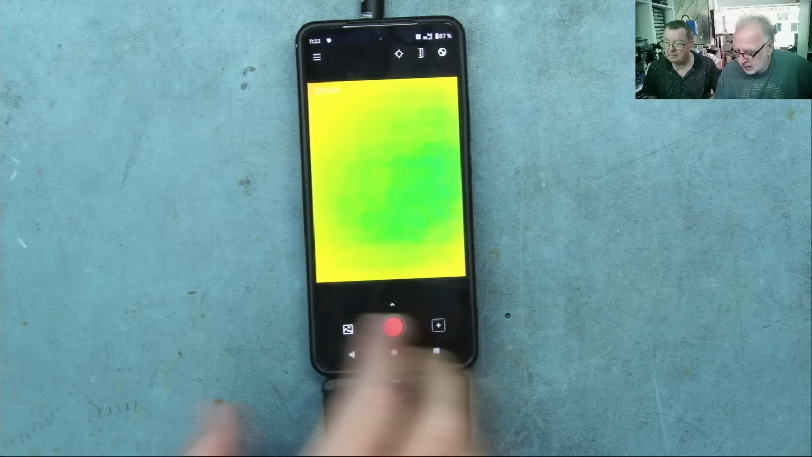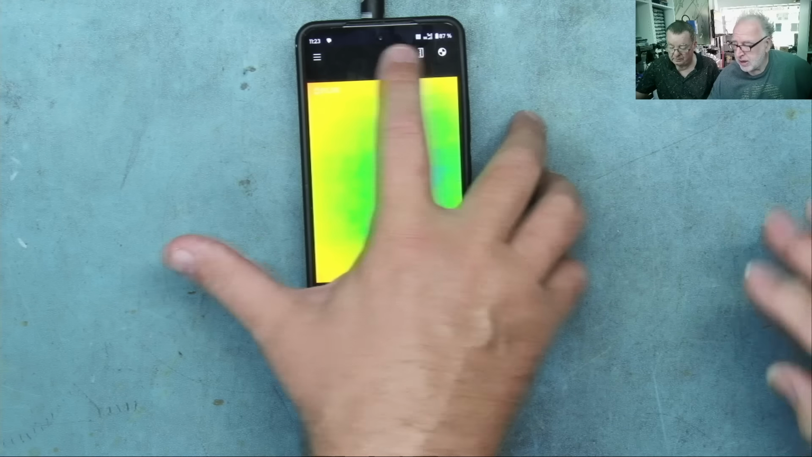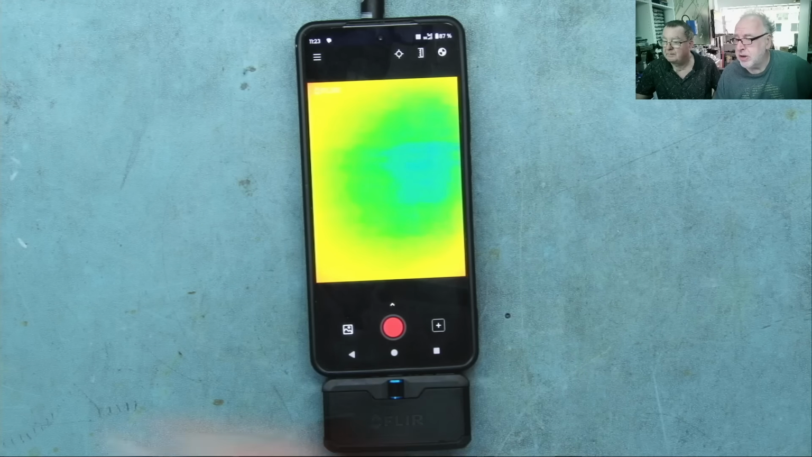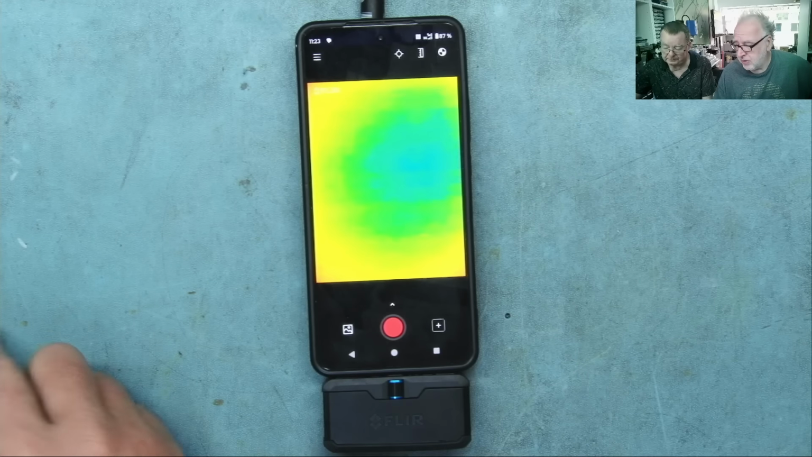So okay. There's not much you can configure. You can set hot points, you can do the scale, and you do calibrating, and of course you can record. But that's it. You can't do much more here.